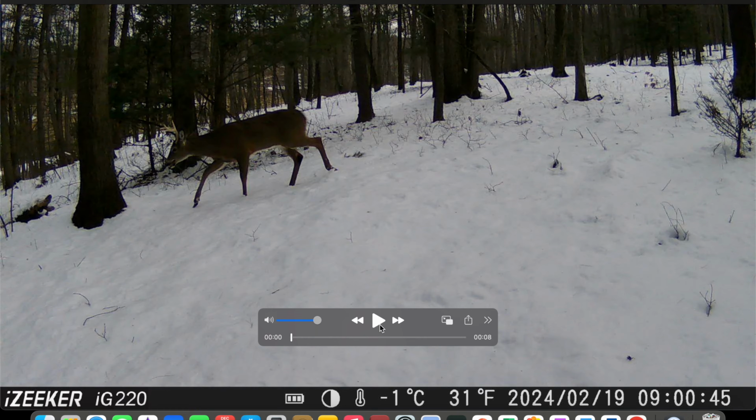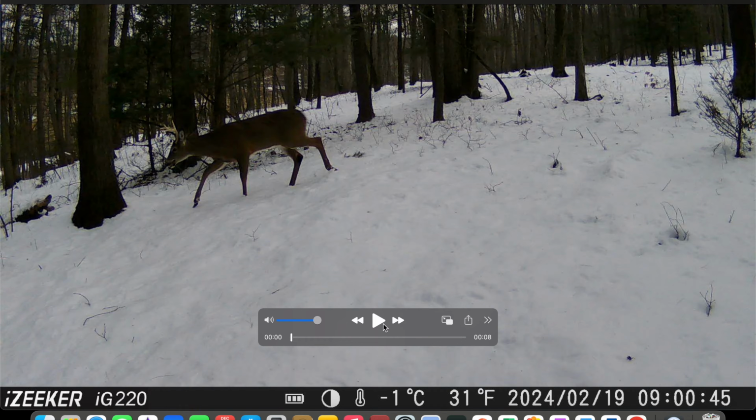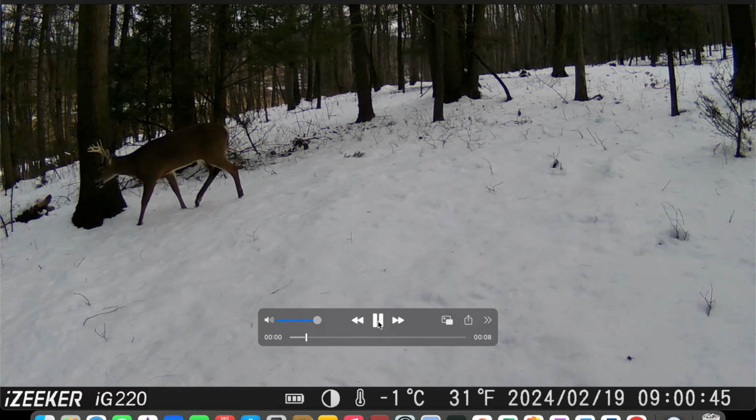Here we got some footage of a buck walking through in the daytime. As you can see, this video resolution is very good. You can clearly count the points on that buck as he's moving. There's supposed to be a 0.1 second trigger time with this camera, but it does look like it triggers maybe a little late. As you can see, he's already into the second frame on this video, but it still does well enough for us to get a video of this buck and see which way he's heading.